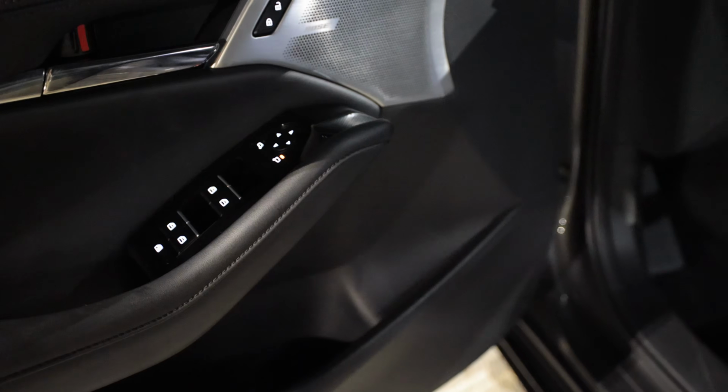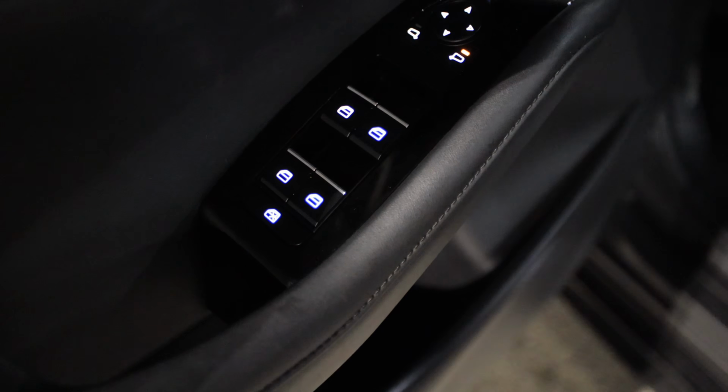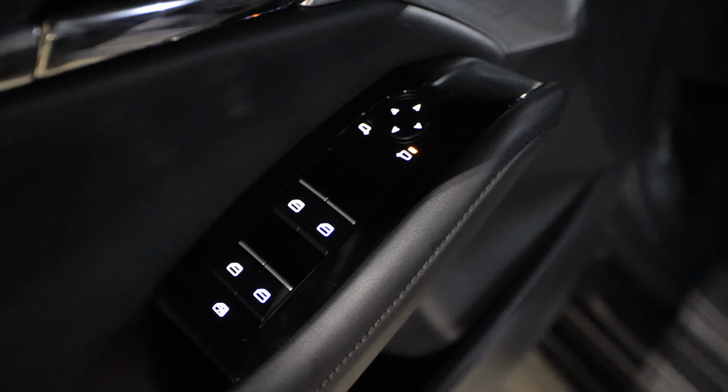And I think Mazda's done a fantastic job with the subtlety of the illumination. If you look, everything is just super crisp with the illumination. It's very simple, and it reminds me of the exterior lighting. Everything in this car is pretty subdued. It's kind of like classic minimal luxury.